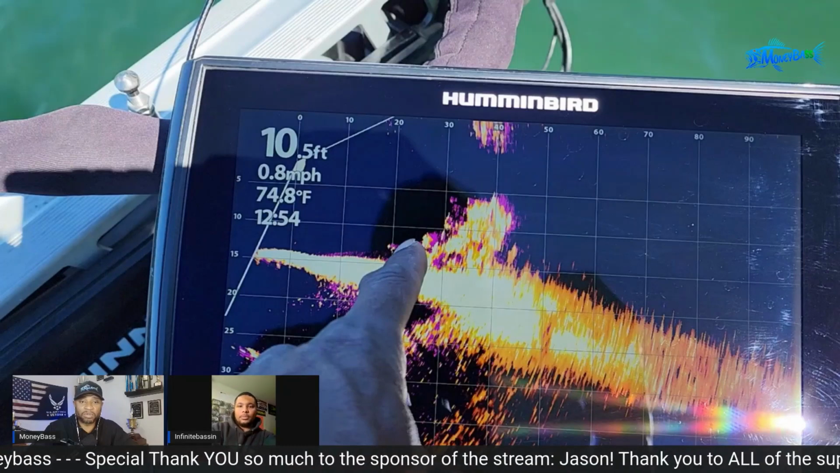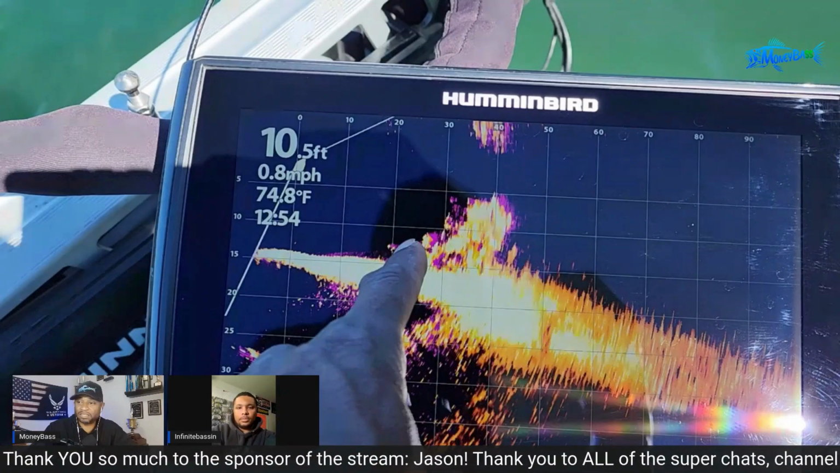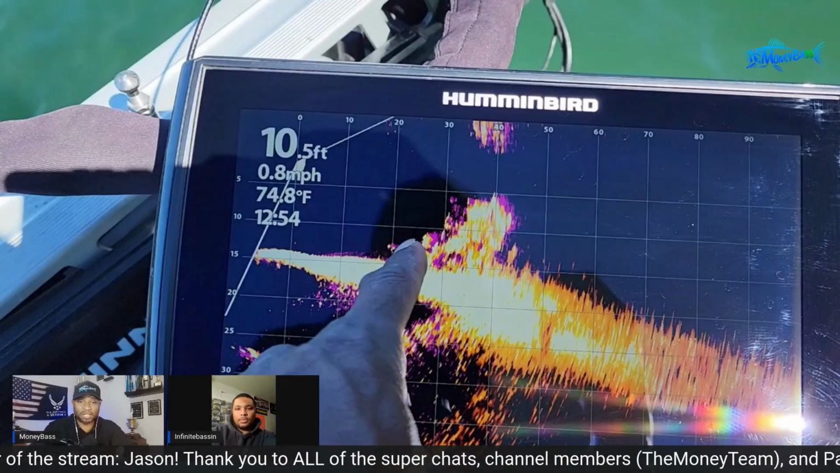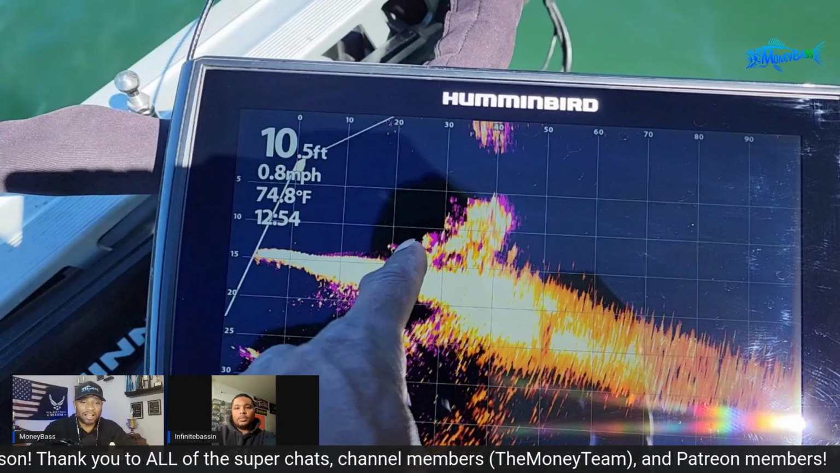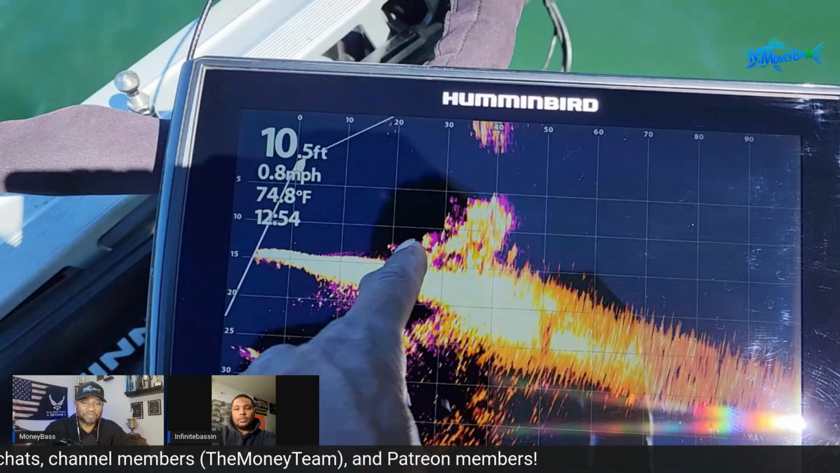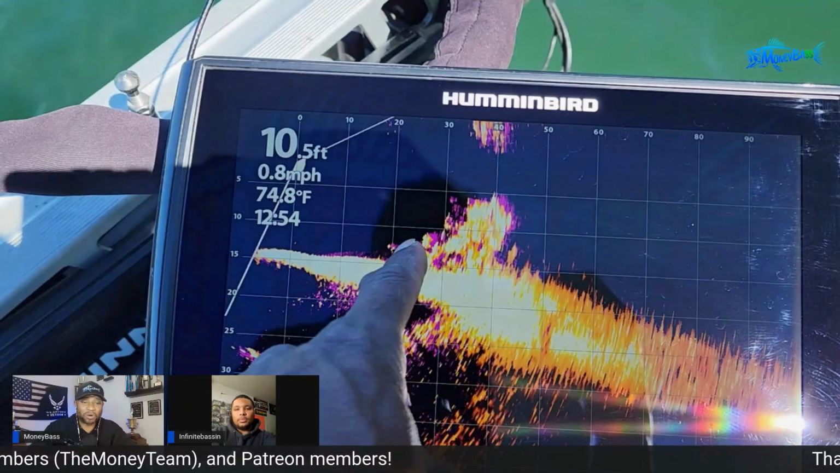So I would let that brush pile sit between that 50 and 60 foot mark. You can't see my mouse on the screen, but that's where I'm pointing. And then from there, I would go straight to something that if I get that fish on, I'm not going to be too worried about him coming off. So what I would do is throw, and let me just show you this real quick too.